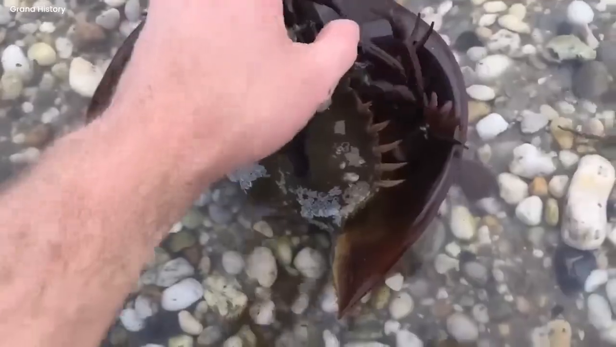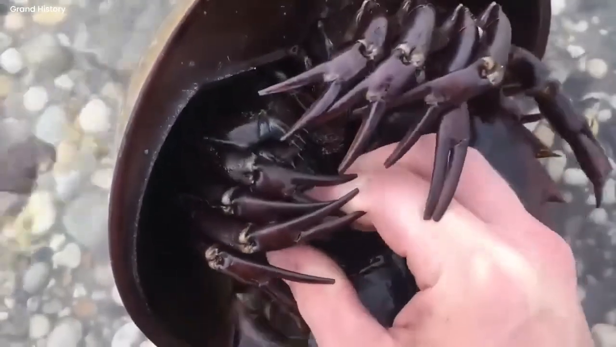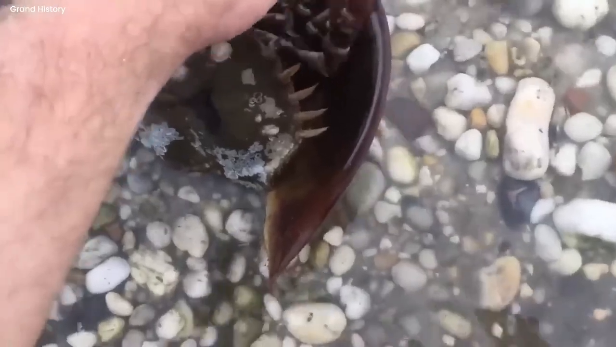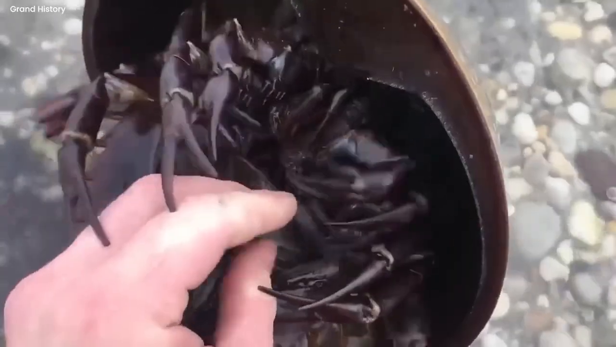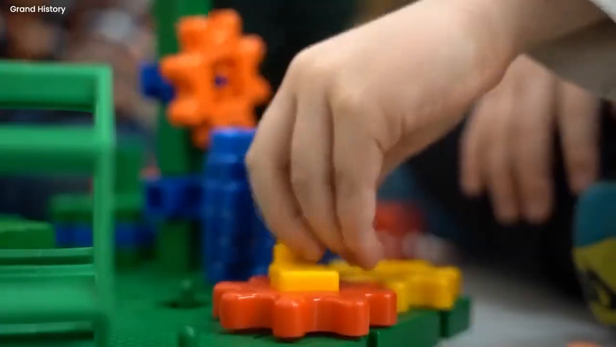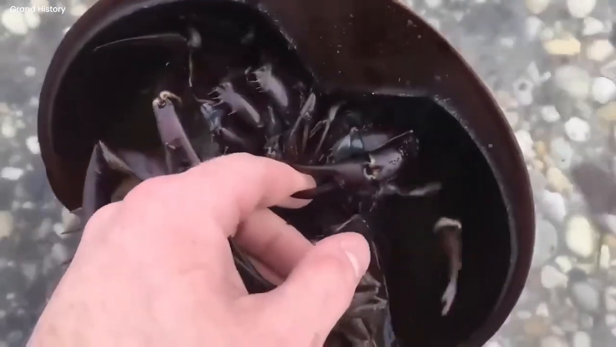People watched, expecting a fight, but surprise, the horseshoe crab didn't use its venomous sting. You think it'd be like a crab with these pinchers? Let's get one. See that? Instead, it held the man's hand gently, like a child exploring a new toy. The man stayed calm and let the crab check him out.